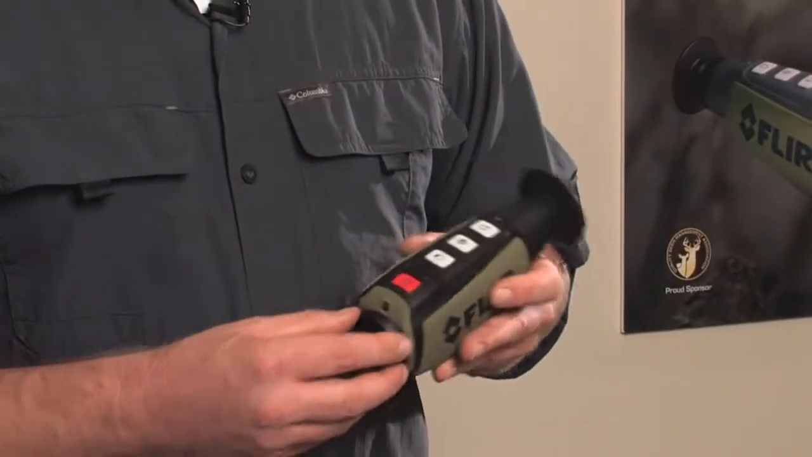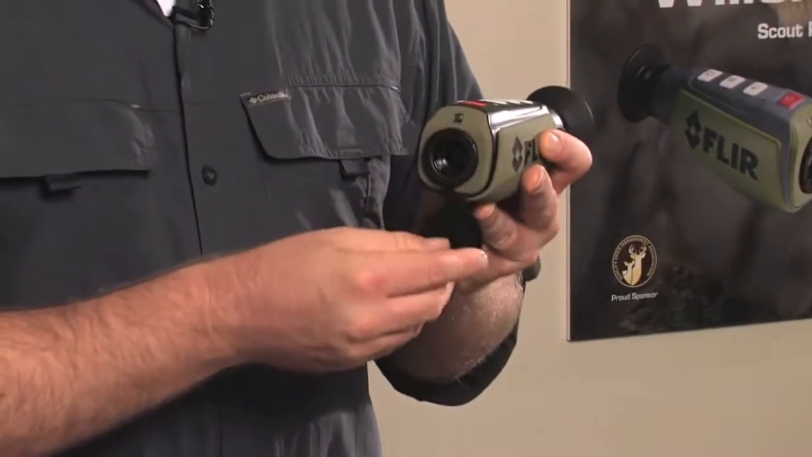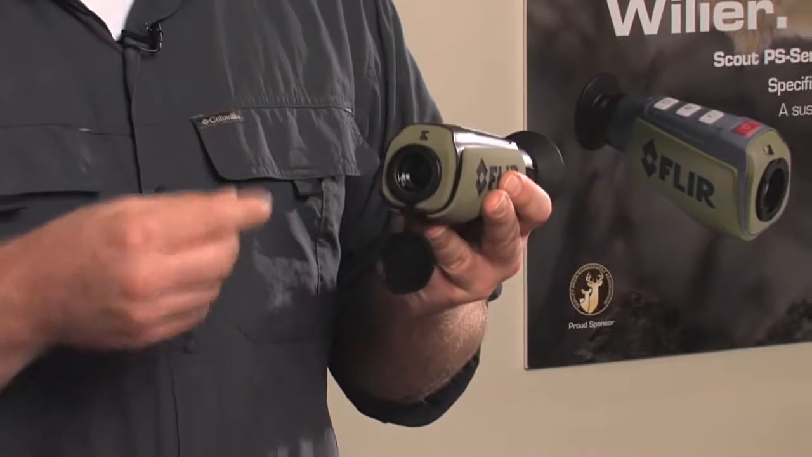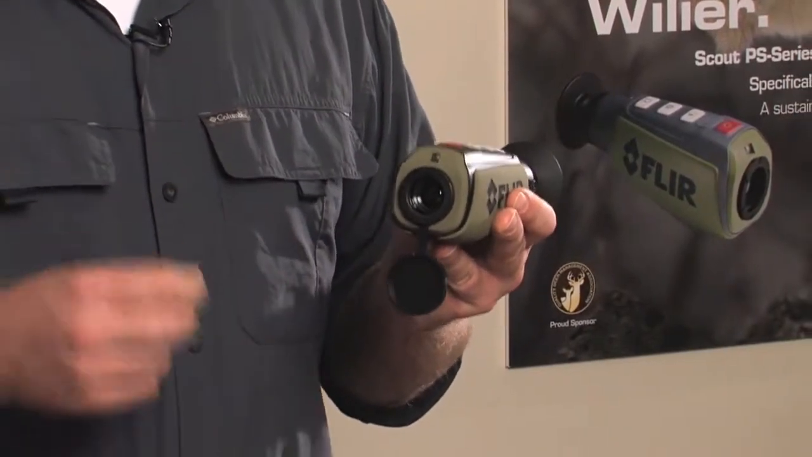And finally, we have the lens. Flir recommends that you clean the lens using optical grade wipes and deionized water. To get rid of any smudges, fingerprints, or grease, you can use isopropyl alcohol. That's it. Nice and easy.